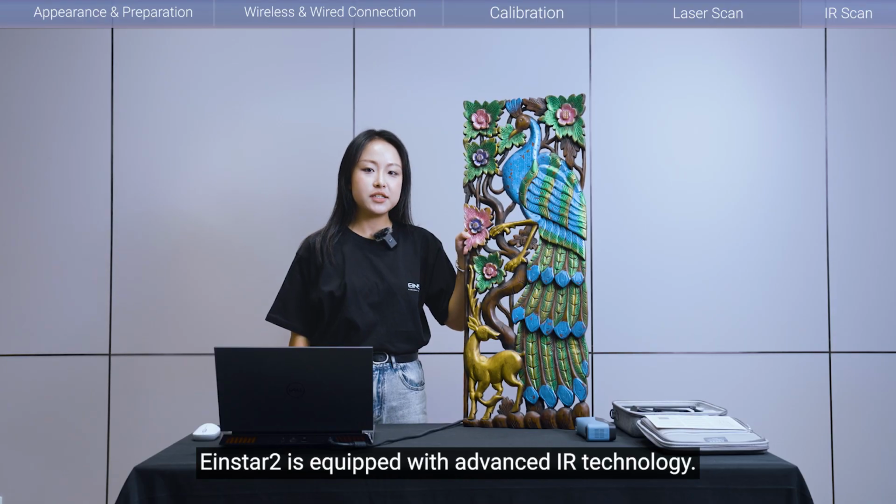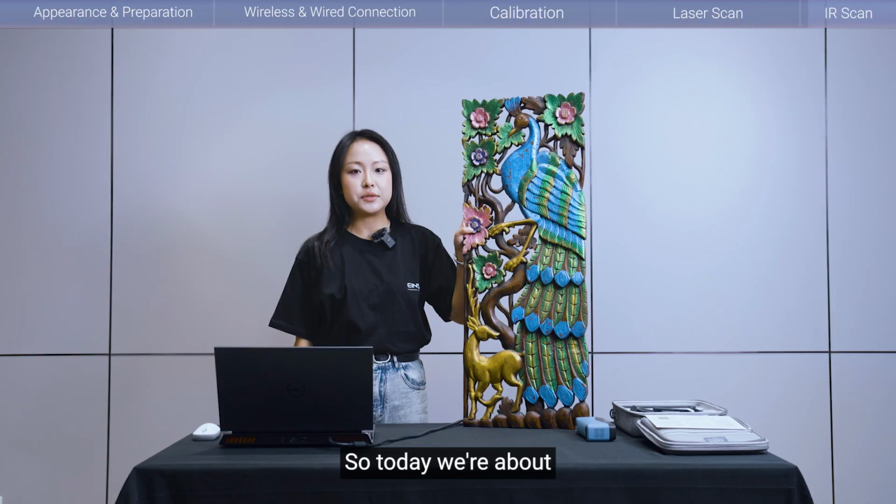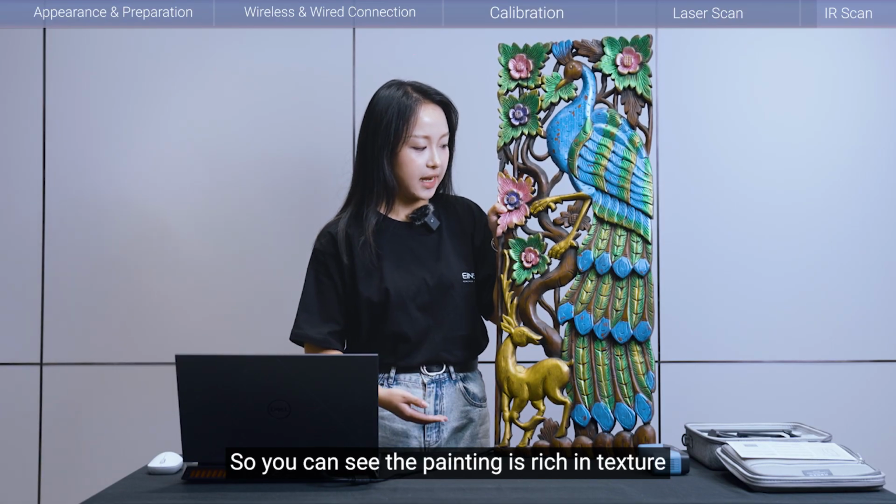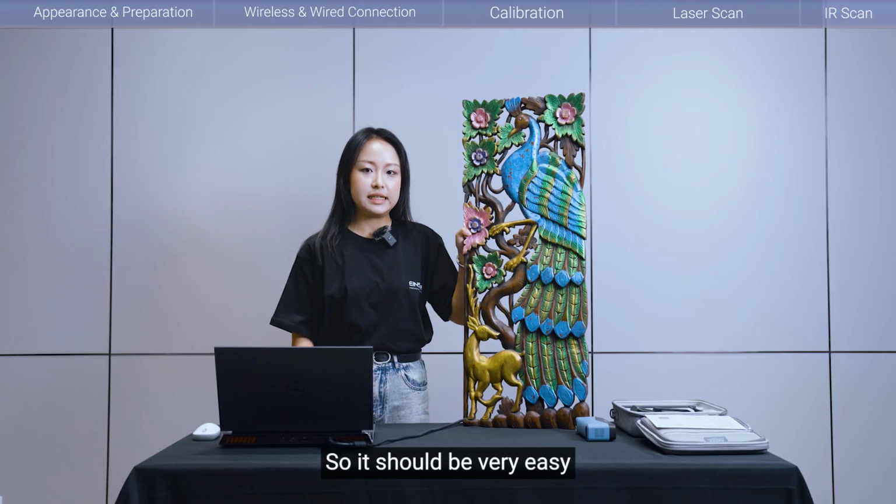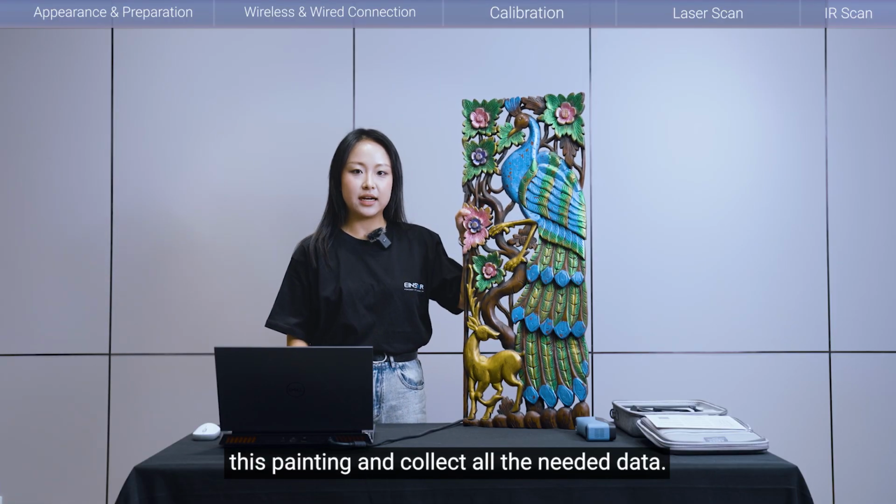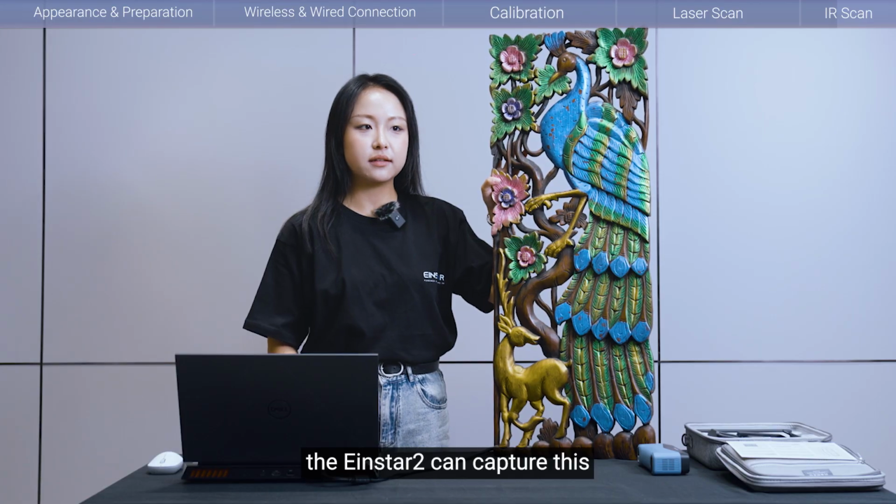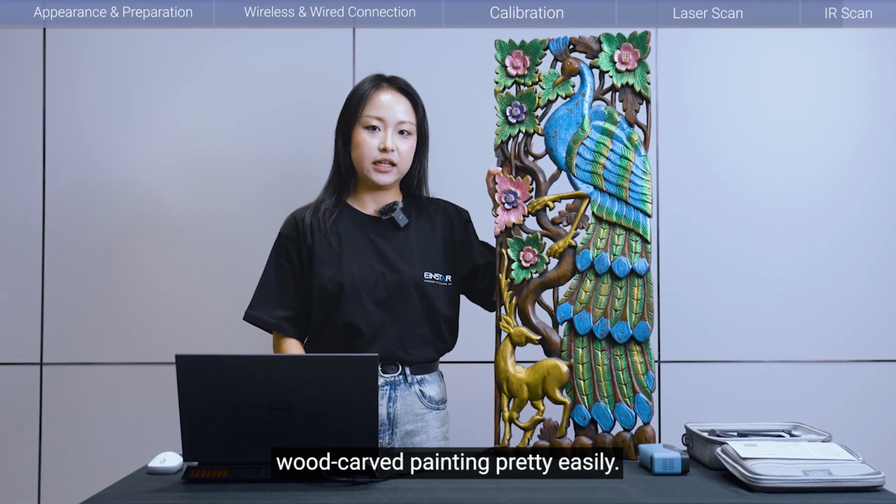As you know, EINSTAR 2 is equipped with an advanced IR technology. So today we're about to scan this wooden carved painting. You can see the painting is rich in texture and feature characteristics, so it should be very easy for the scanner to recognize this painting and collect all the needed data. Using the feature and texture alignment mode without markers, the EINSTAR 2 can capture this wooden carved painting pretty easily.